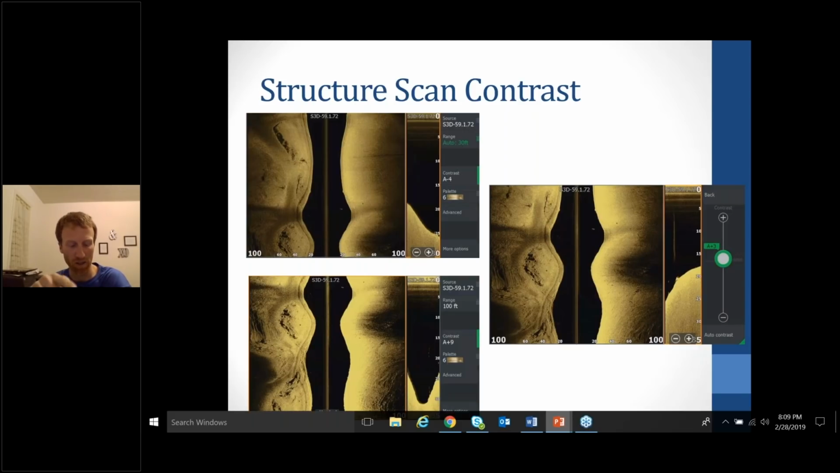Whenever you can see the grass lines. Also, one more thing that's pretty neat about the lakes in East Tennessee, a lot of our lakes fluctuate tremendously. Douglas Lake is the one that fluctuates the most. It falls about 50 feet during the winter. So from summer pool to winter pool is 50 feet.